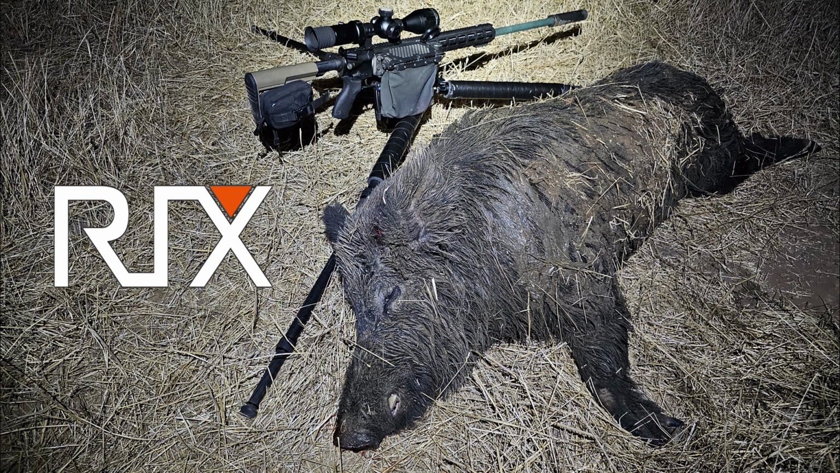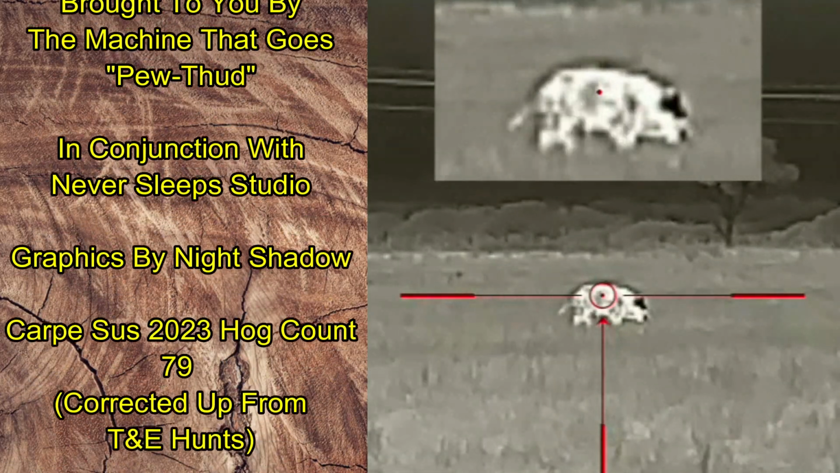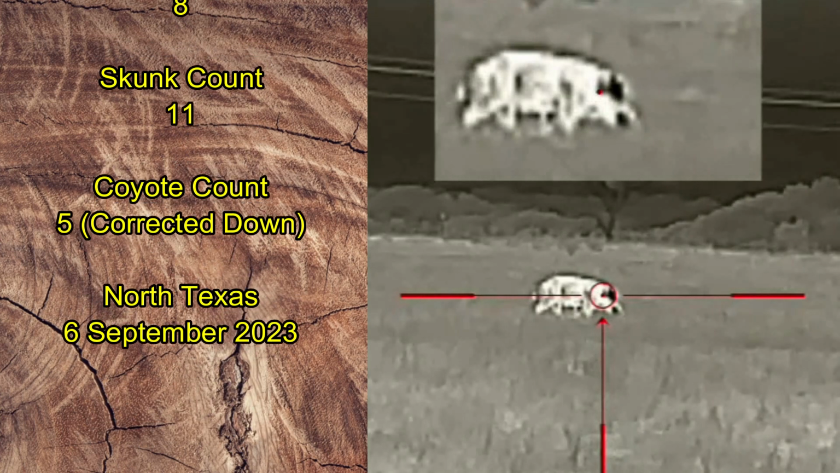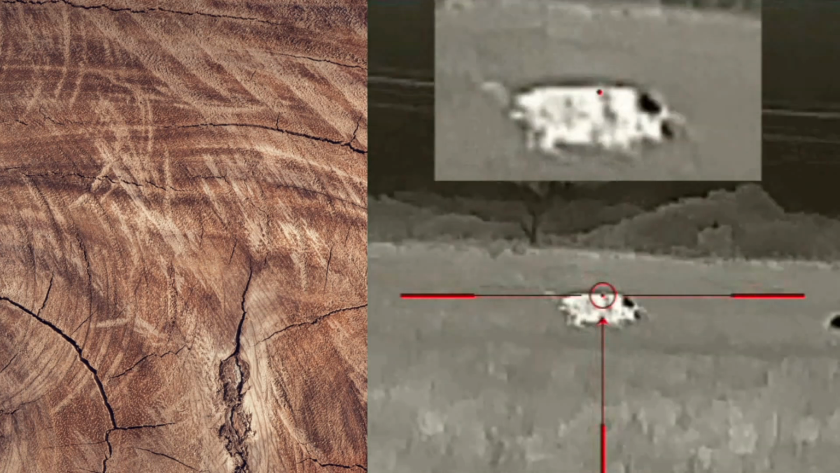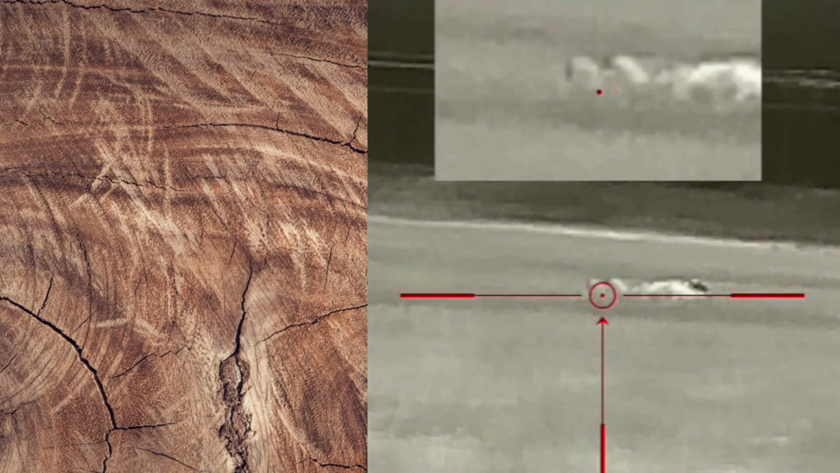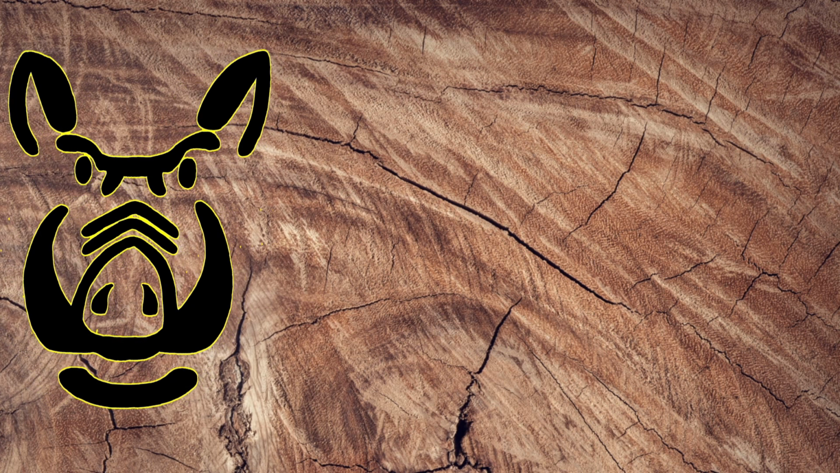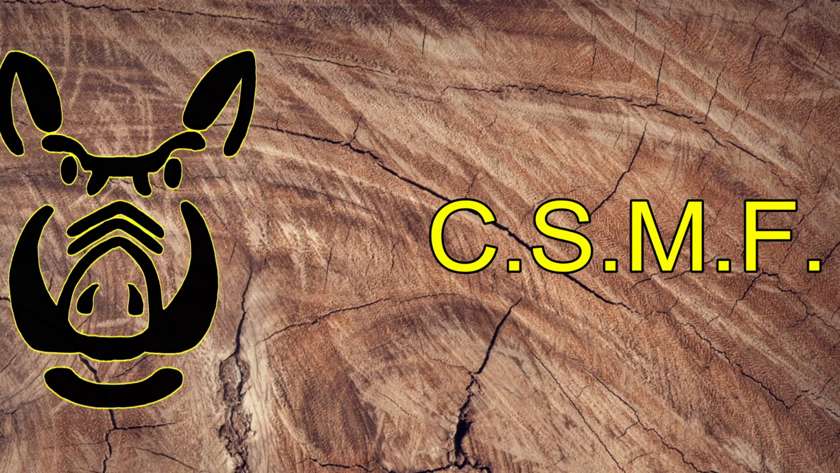This is a great first kill for my new RIX LEAP L3 thermal weapon sight. Carpe sus, my friends.